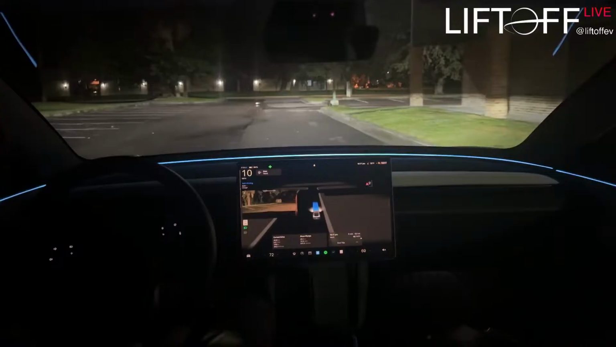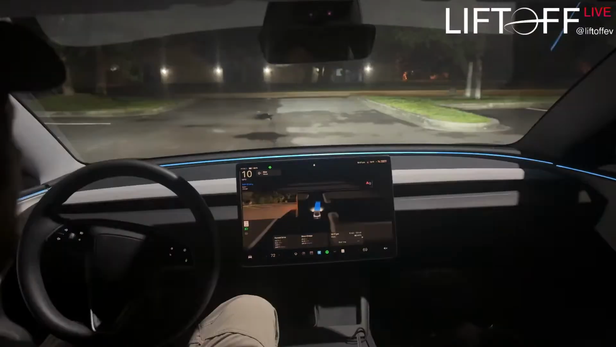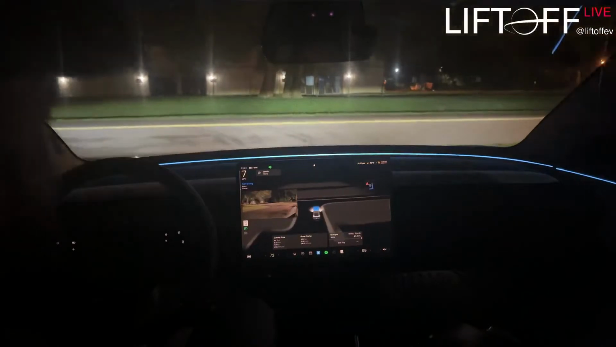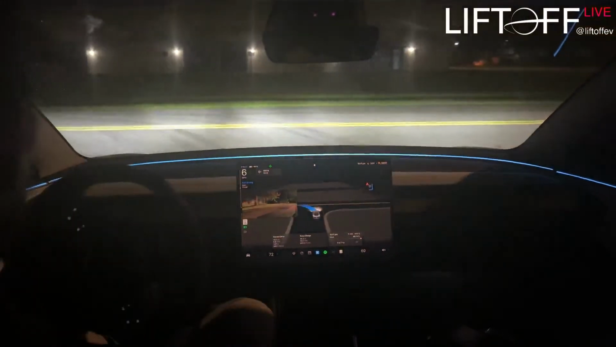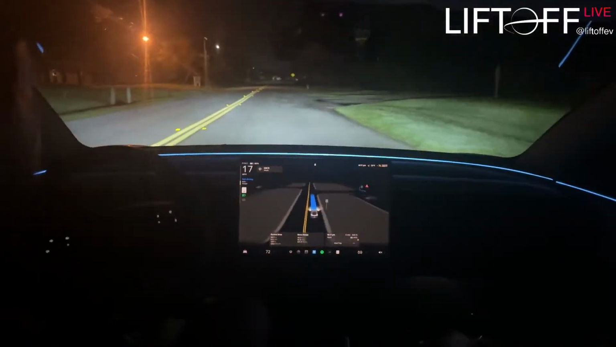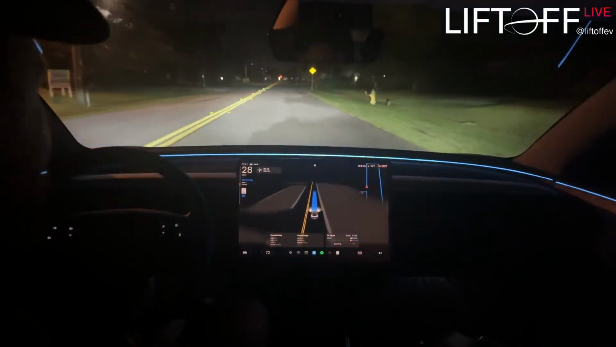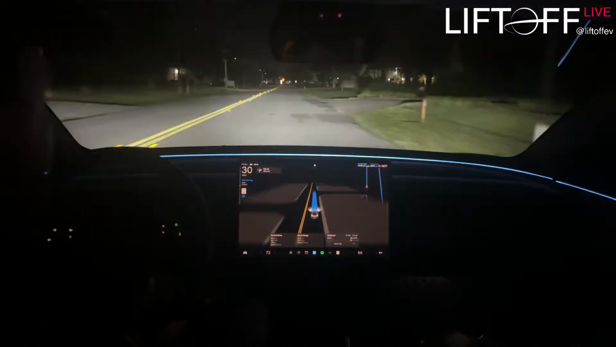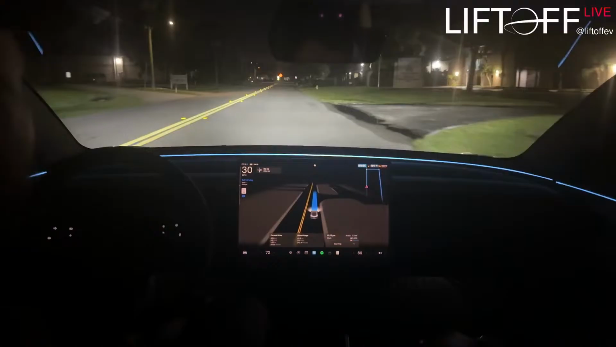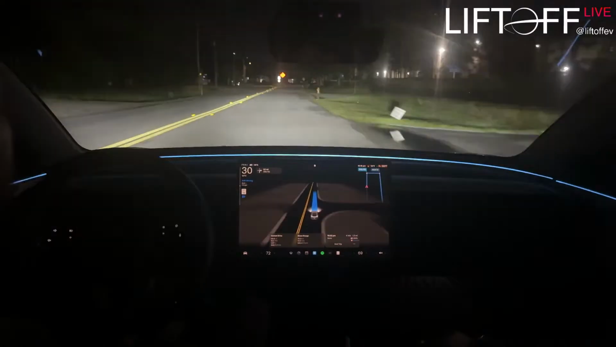It looks like it's about to give up. Where's it going? All right, this is interesting. It's looking for a charger. It's about to leave the parking lot. Where are you going, dude? What's going on? Okay. Did my car just rage quit? It was like, nope, there's no charger here, dude. I'm leaving.